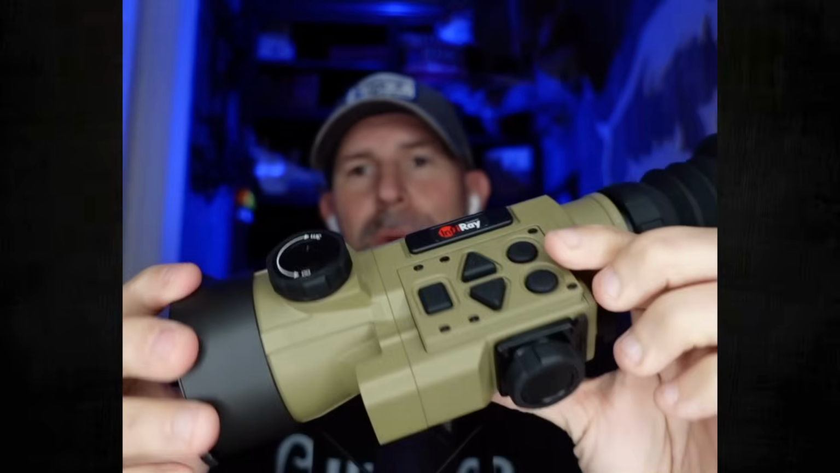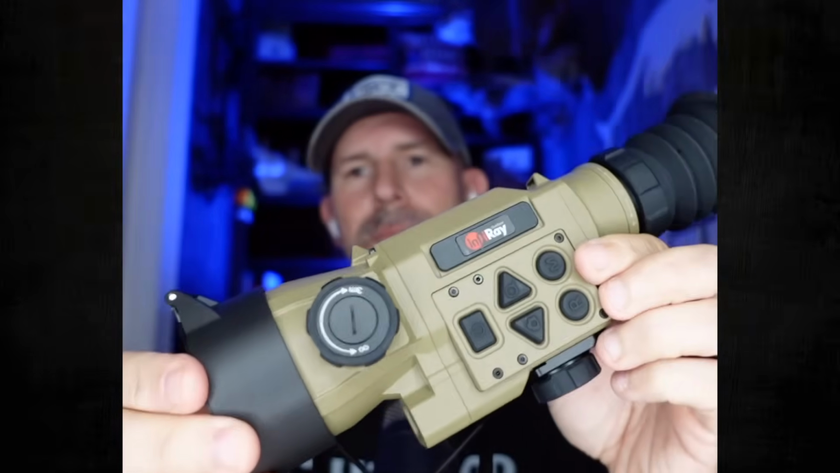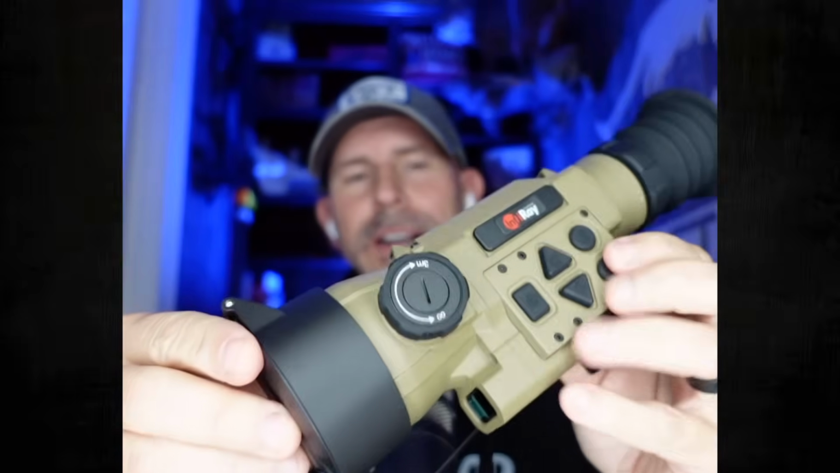See, it is very small, 3.5 power, high base magnification with a built-in laser rangefinder. Really great image, but buyer beware.